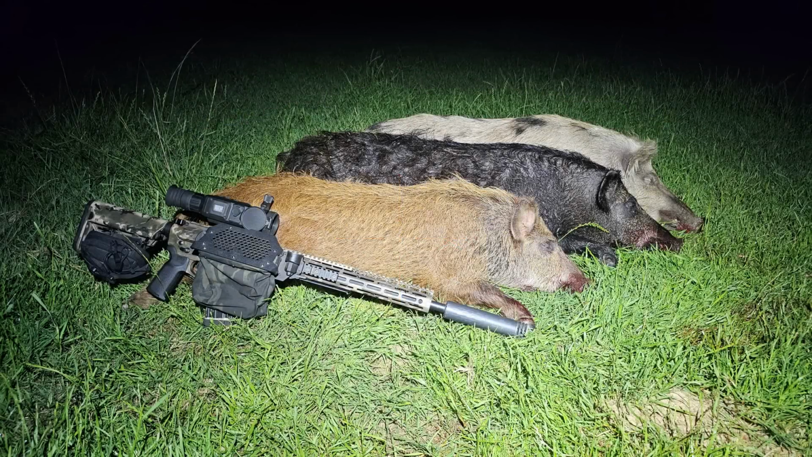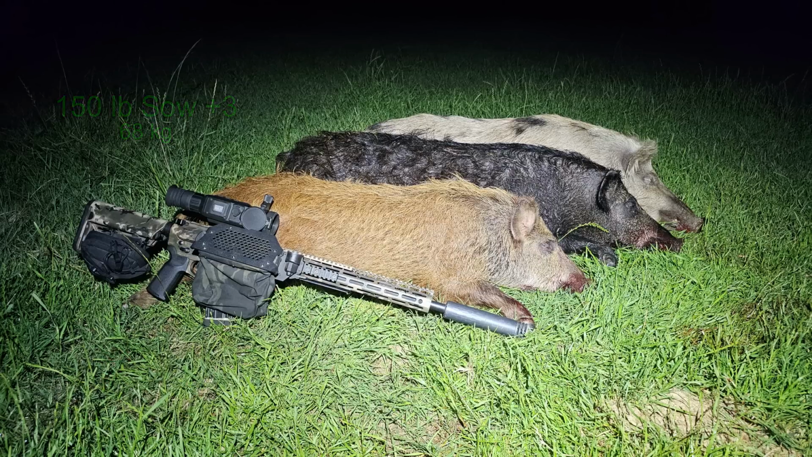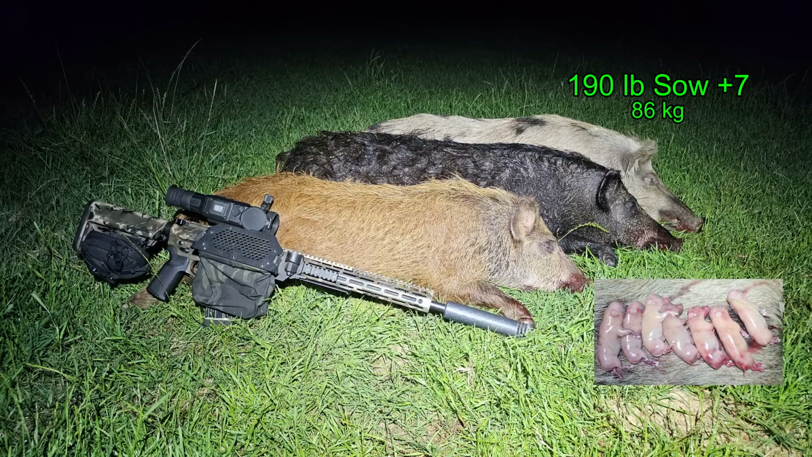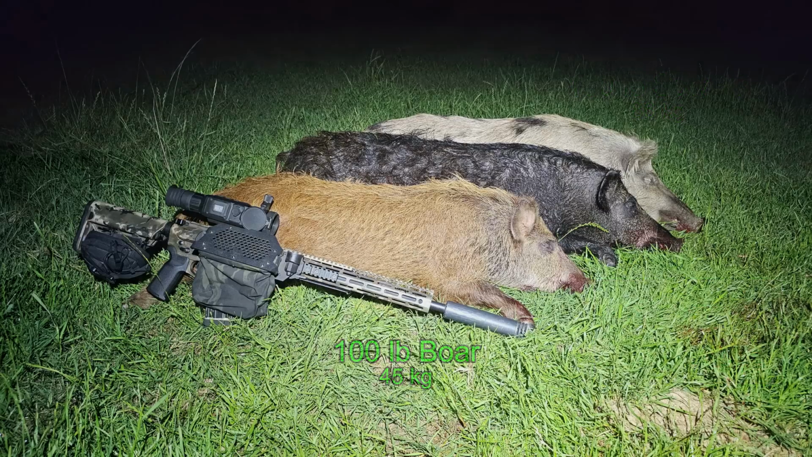And the hogs are getting into where a bull was earlier, so I don't shoot at them. I come away with 3 hogs. The first one shot is a black one in the middle, was a sow coming in at 150 pounds with 3 on board. The second one was a 190-pound sow with 7 on board. And the last hog shot was a 100-pound boar.